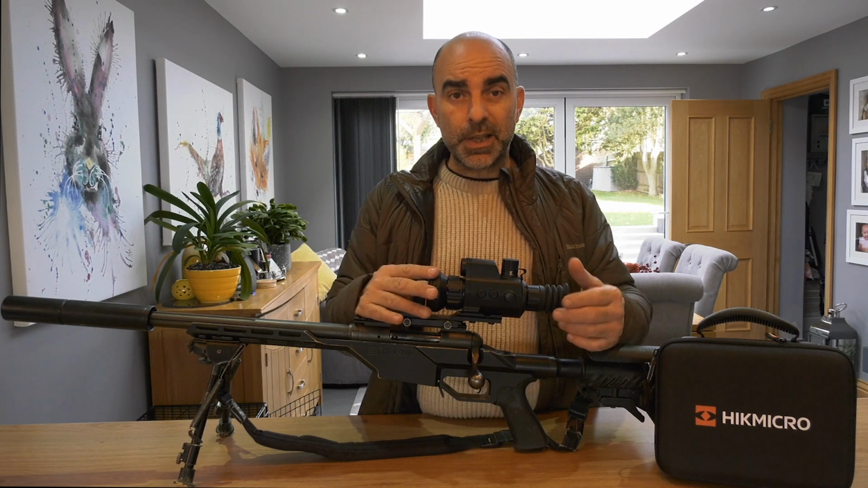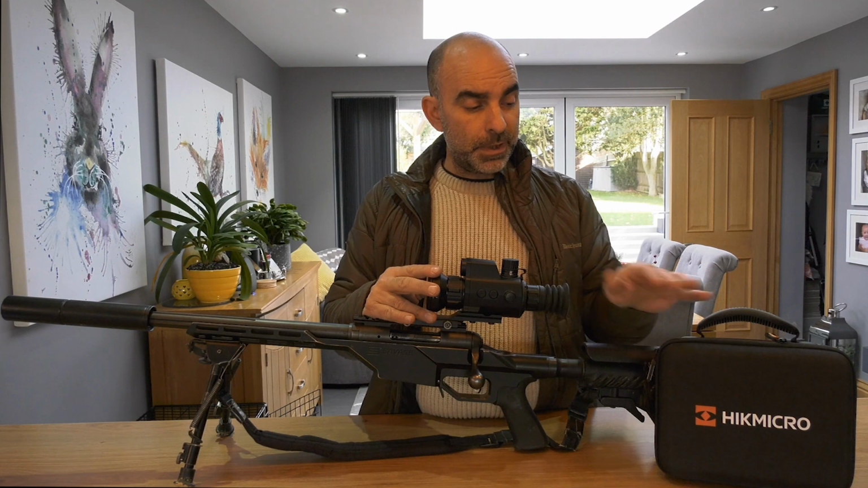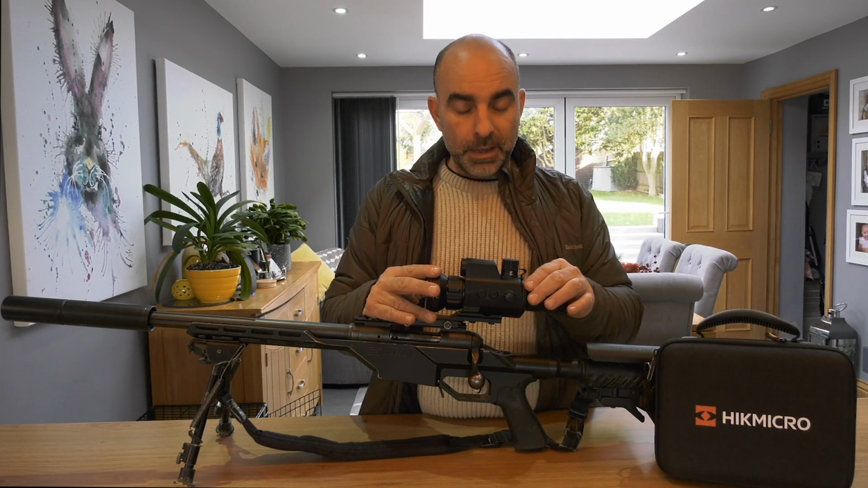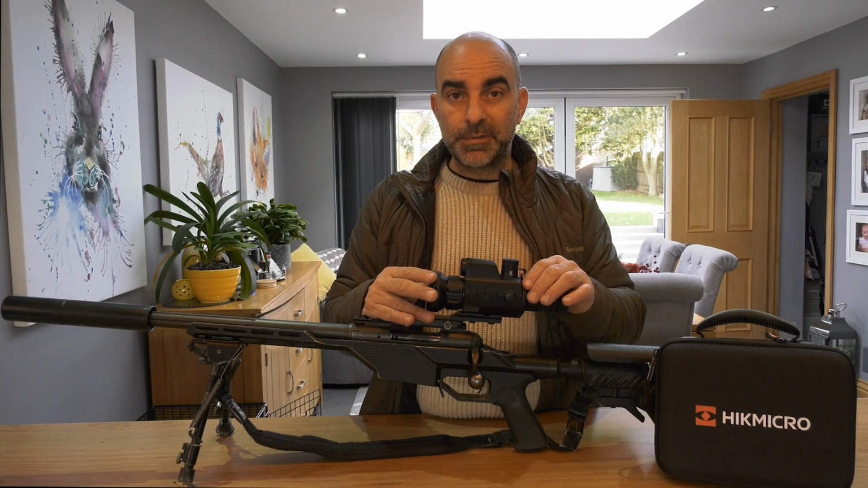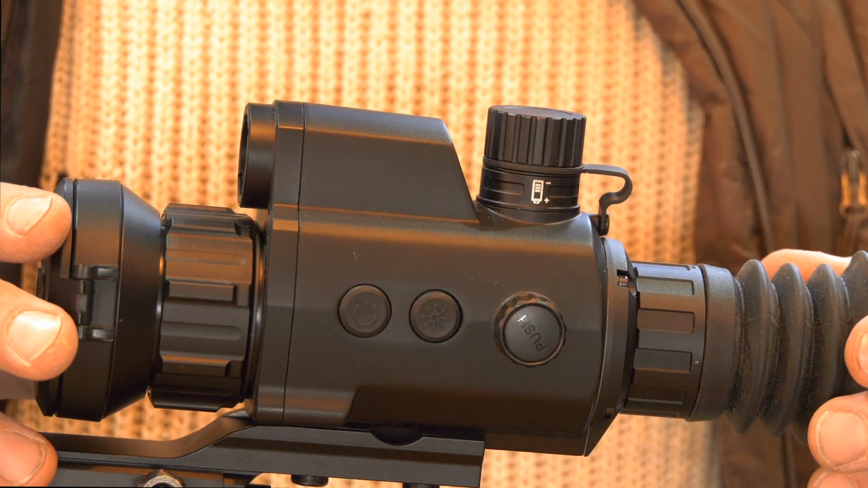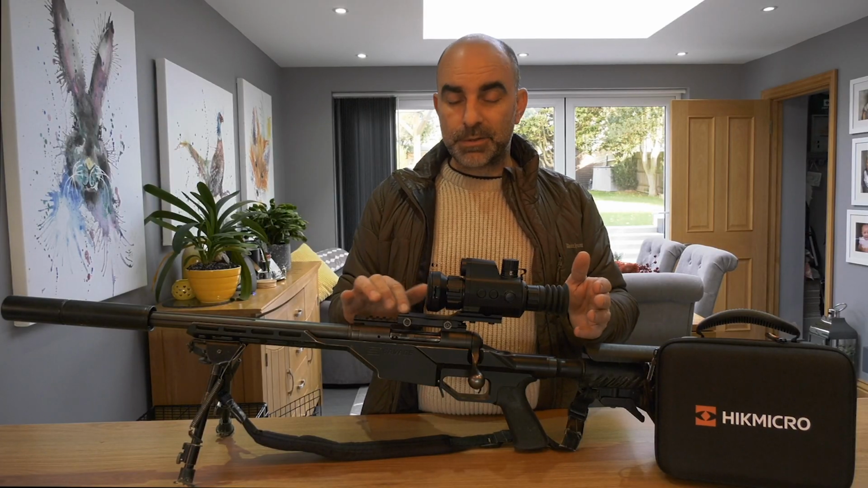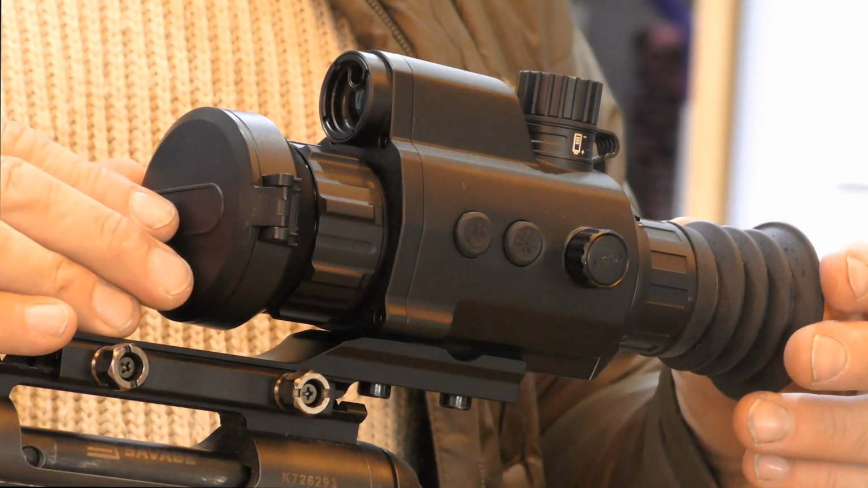To view footage recorded on this, you simply plug in the supplied lead that comes with it in this nice little case here. Plug that straight into your PC and it comes up as a file, and you just drag and drop your video straight from there. As you can see, it's a nice lightweight compact unit. Mounts nice and easily to a Picatinny rail just with two lock-in nuts there.